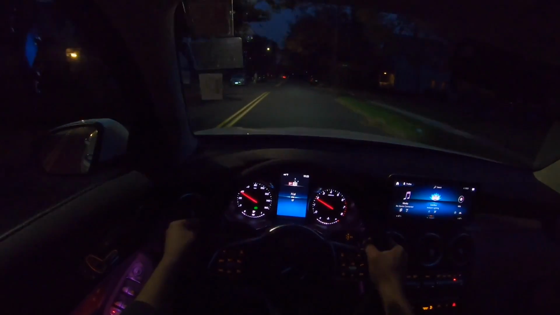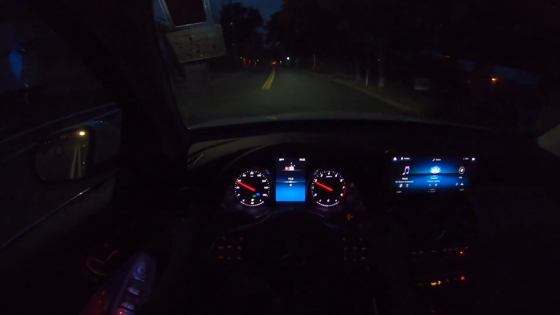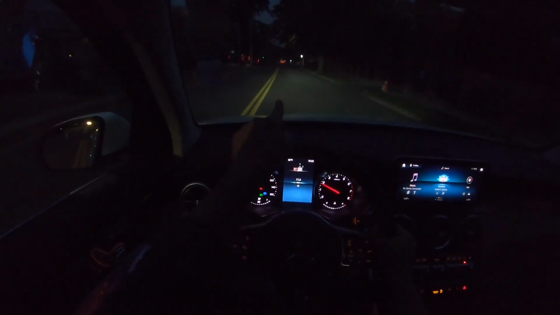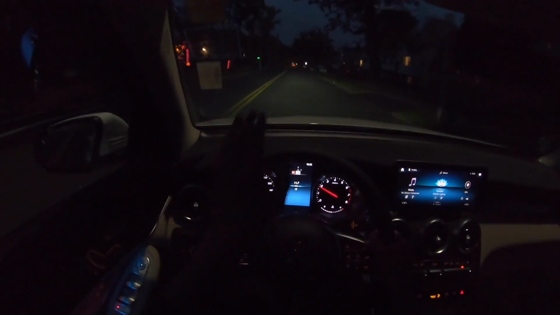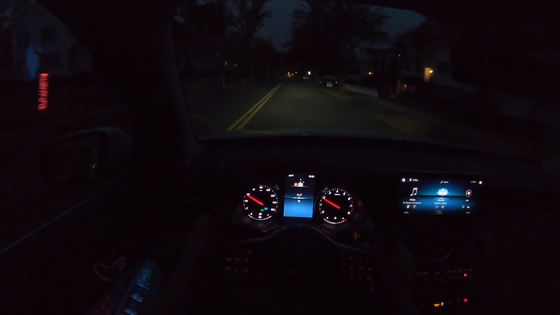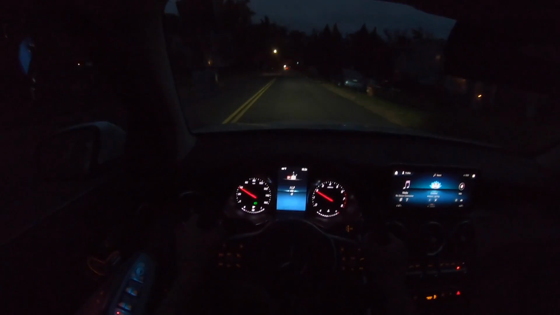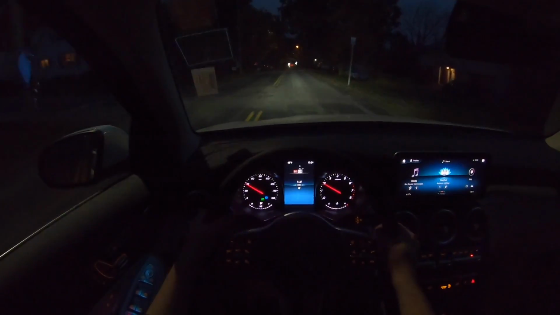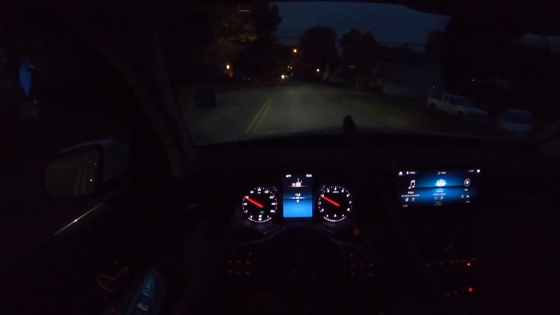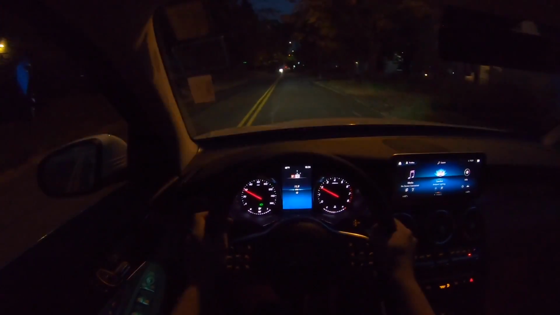Let me go ahead and show you the high beams. And there's 3 signs: the first one, second one, and all the way there. And I could see the high beams actually shining on that sign, which is insane. So those lights, the high beams, they travel further. They don't actually travel up. So I like that.